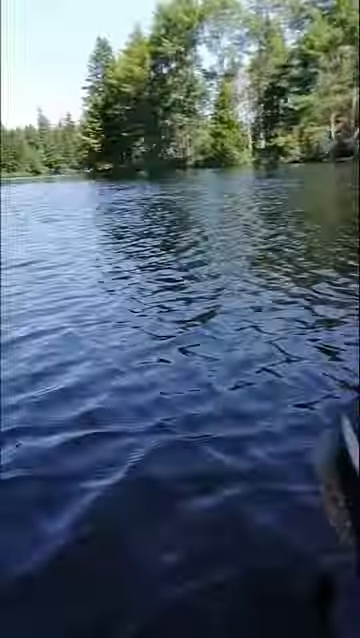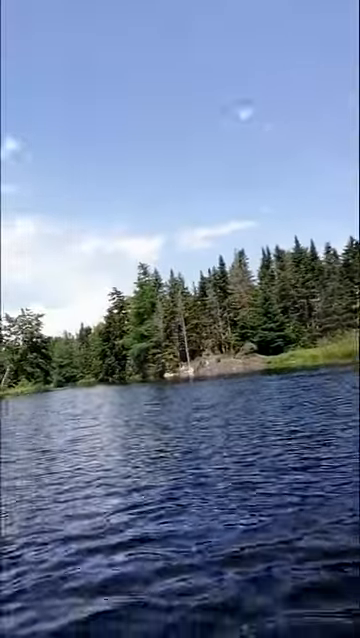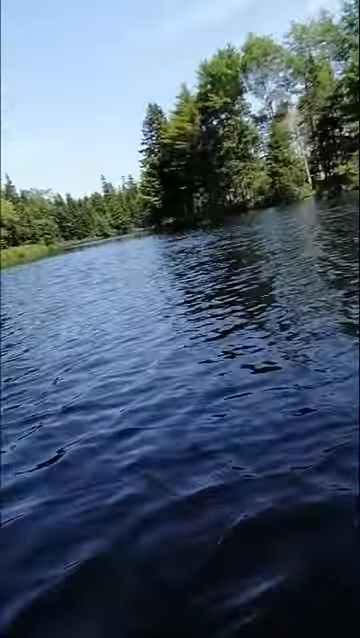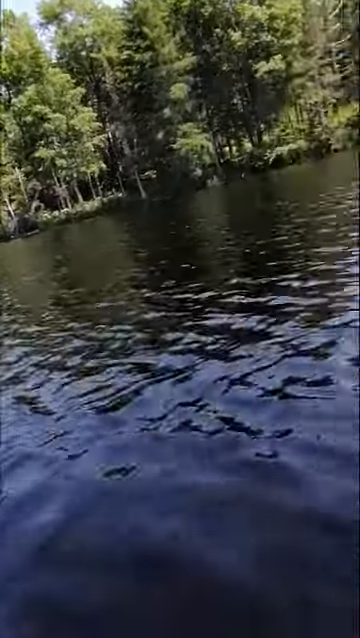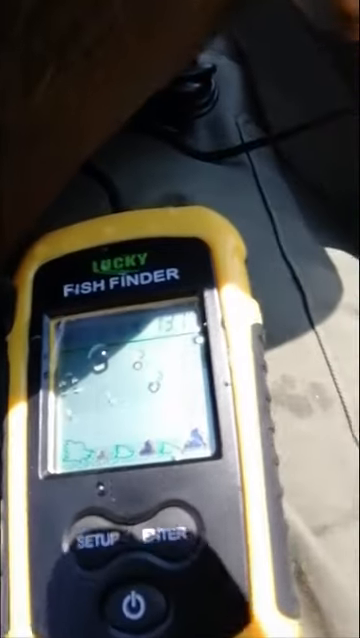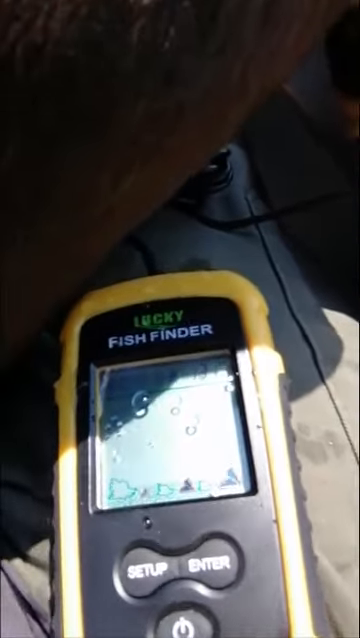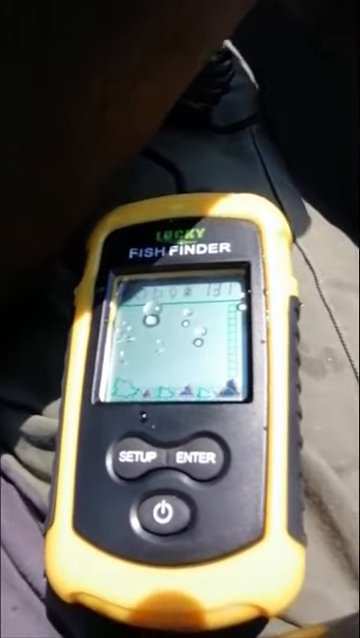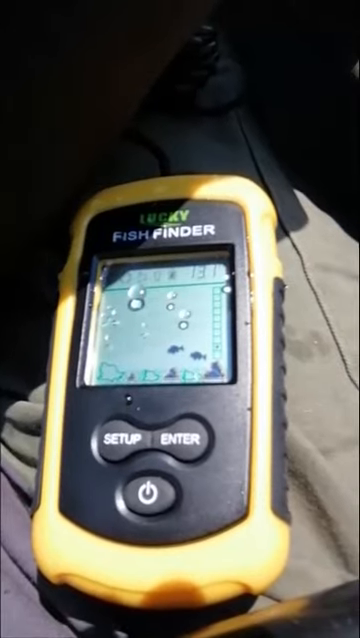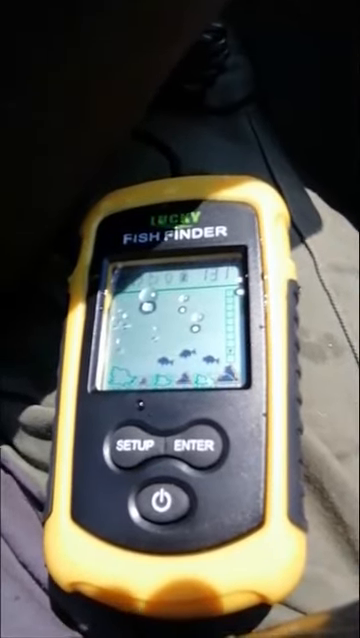You can see this is not a very big pond. It's probably 150 yards by 500 or 600 yards, something like that. Anyway, that's the Lucky Fish Finder off of Amazon. Initially it looks good. We'll test it a little more when we get some equipment out here, and I'll let you know if it helps in fishing.